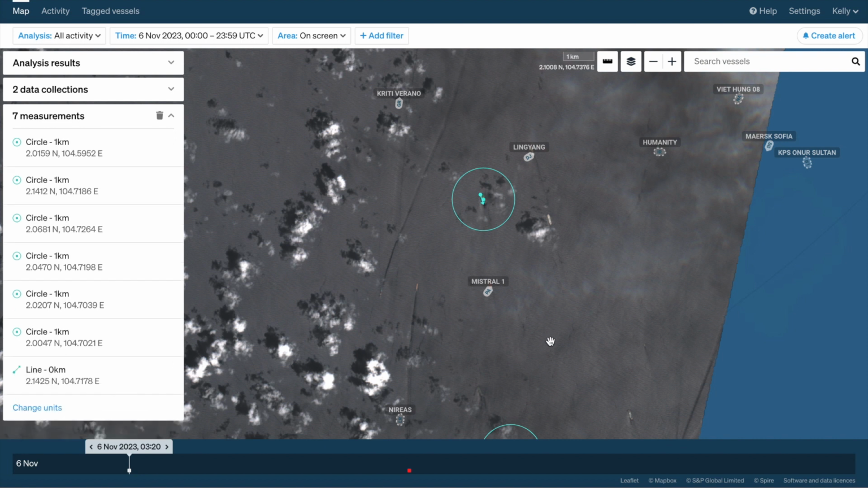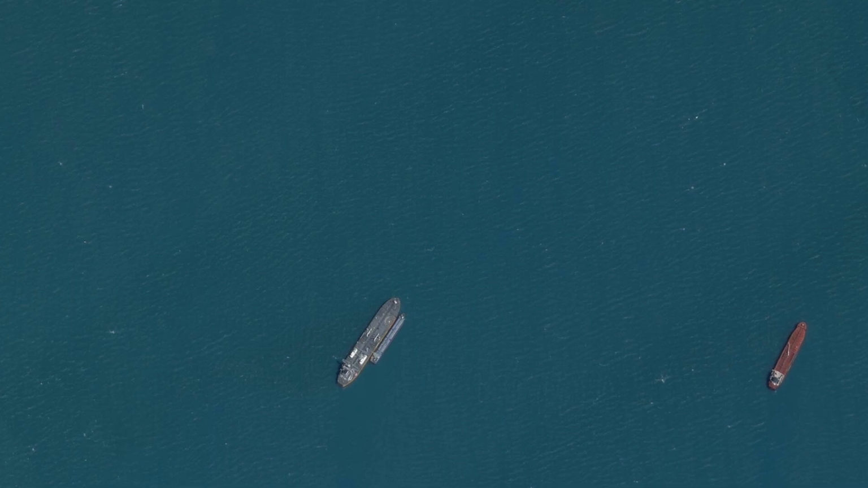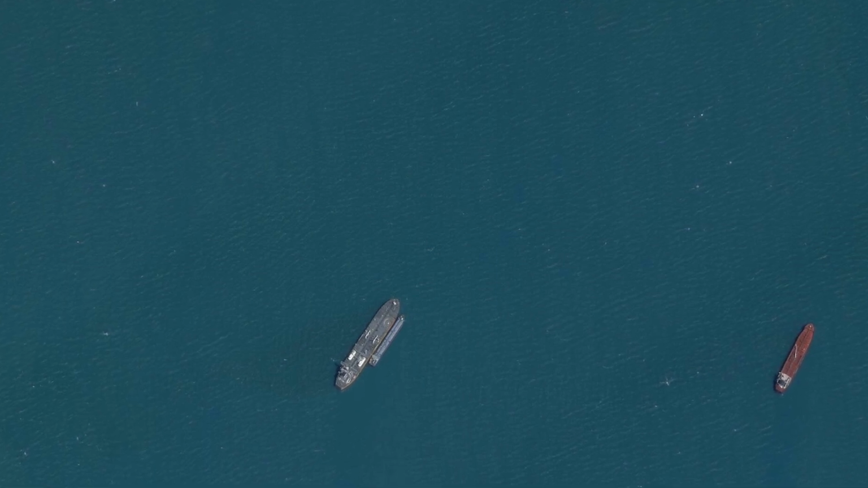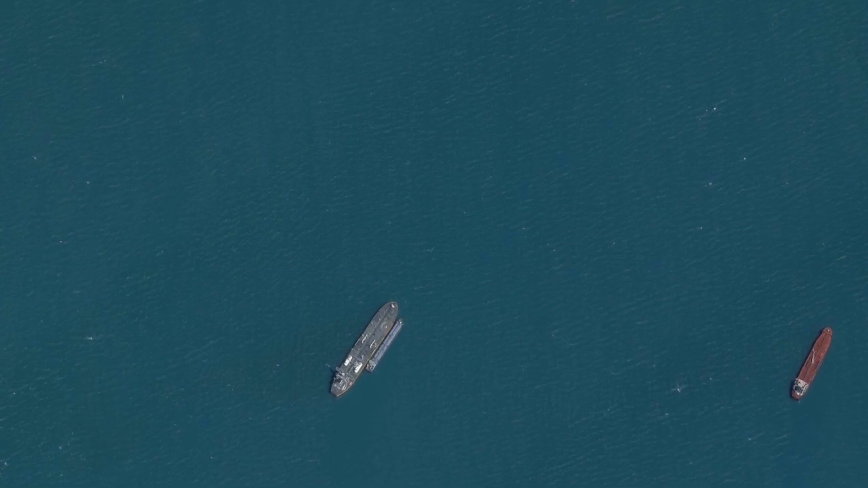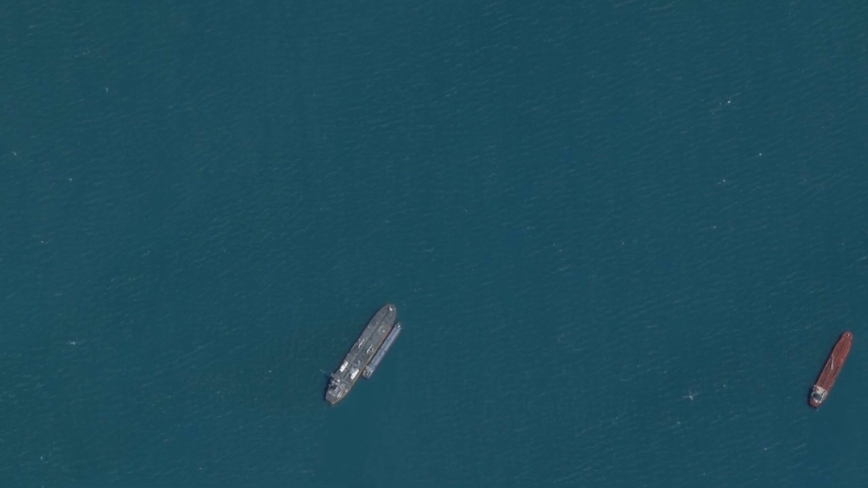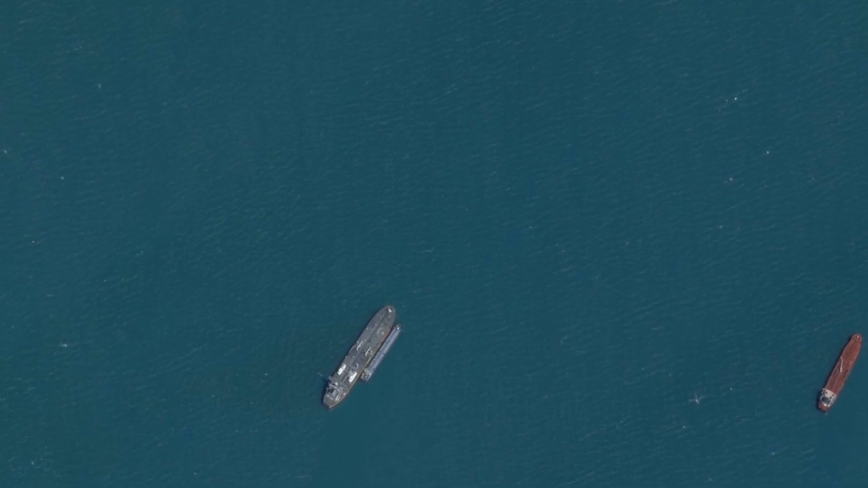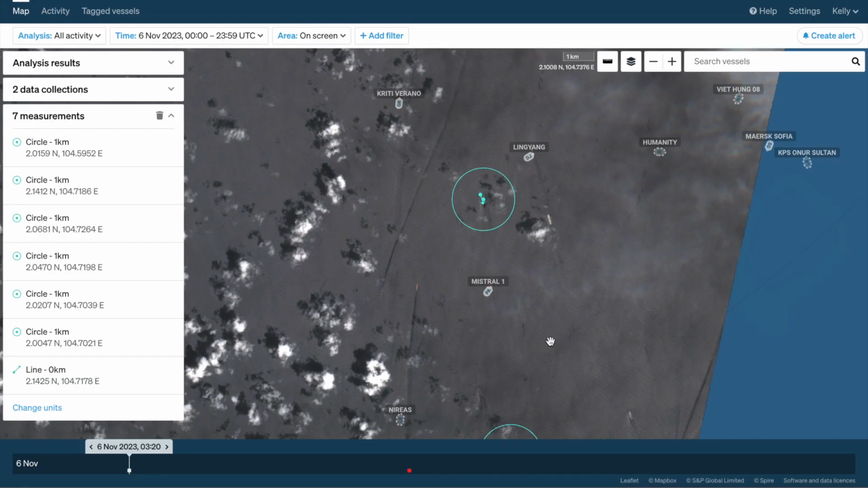I'm just going to overlay a Planet high resolution optical image here, and you can see how those distinguishing features really do become even more obvious in these high resolution images. The other good thing about the high resolution images is the opportunity to identify much smaller vessels that might not be available in lower res imagery like Sentinel-2.